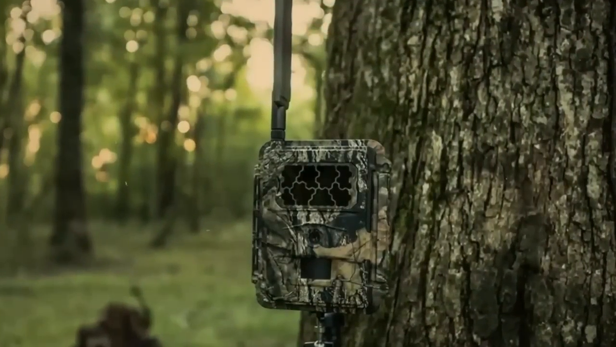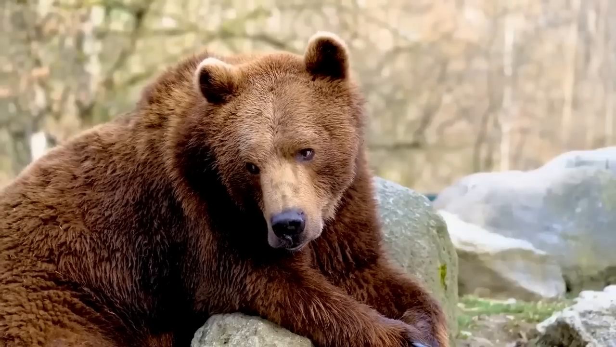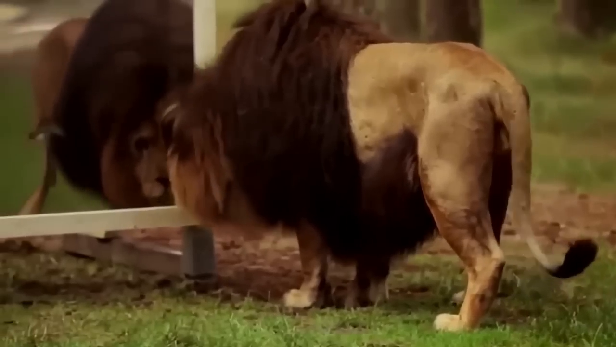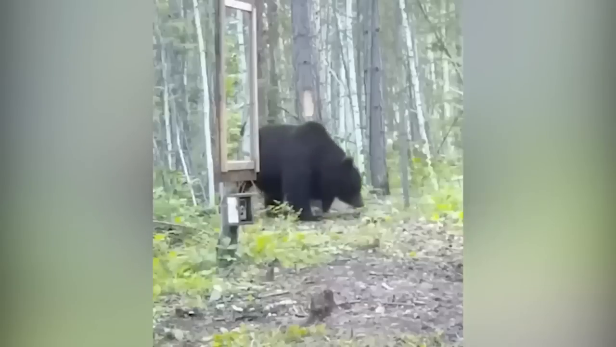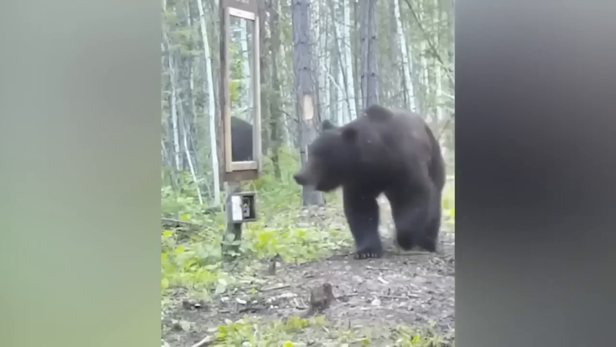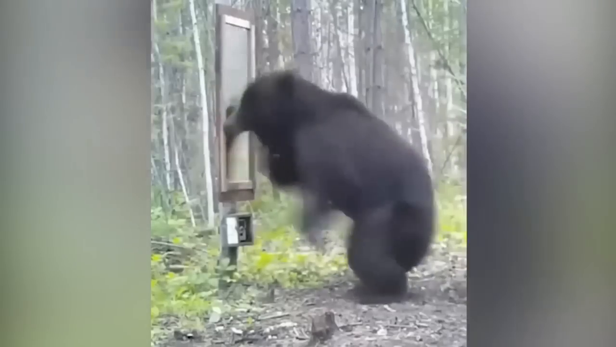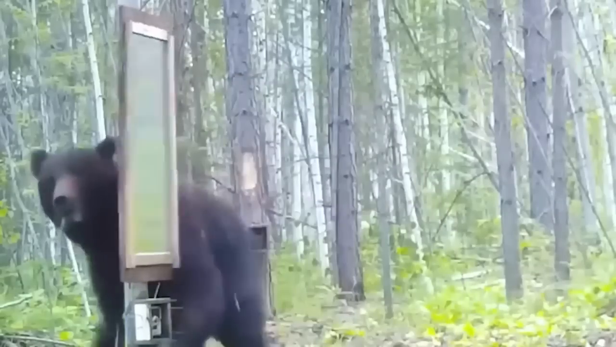While trail cameras usually take pictures of animals when they're doing their normal things like resting, looking for food, and doing their daily tasks, sometimes these cameras capture really strange and funny moments too. Like this bear who was just doing its bear things when suddenly it saw something really strange in front of it. It was its own reflection. Can you imagine? The bear was really surprised and didn't like it at all. It didn't expect to see itself like that,